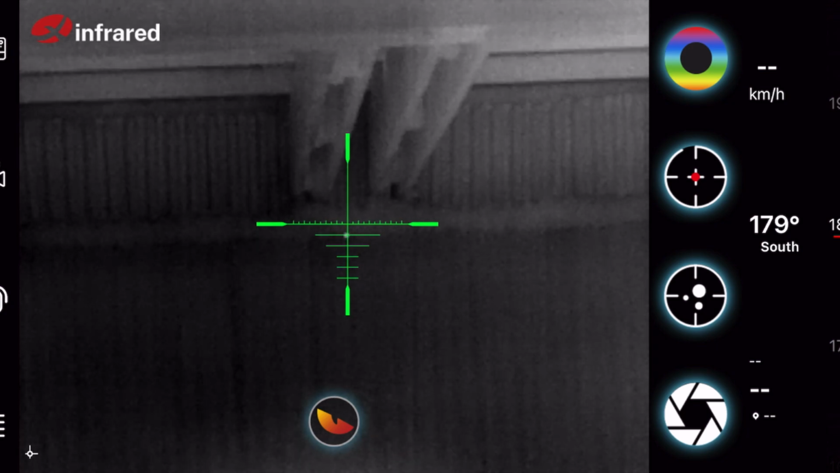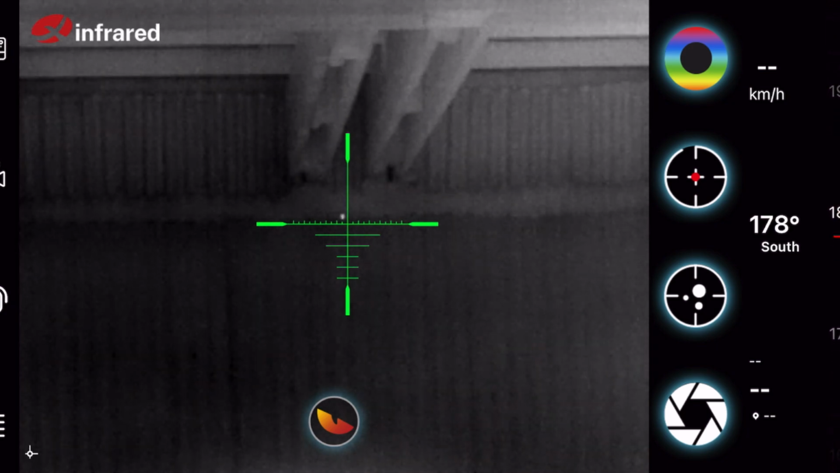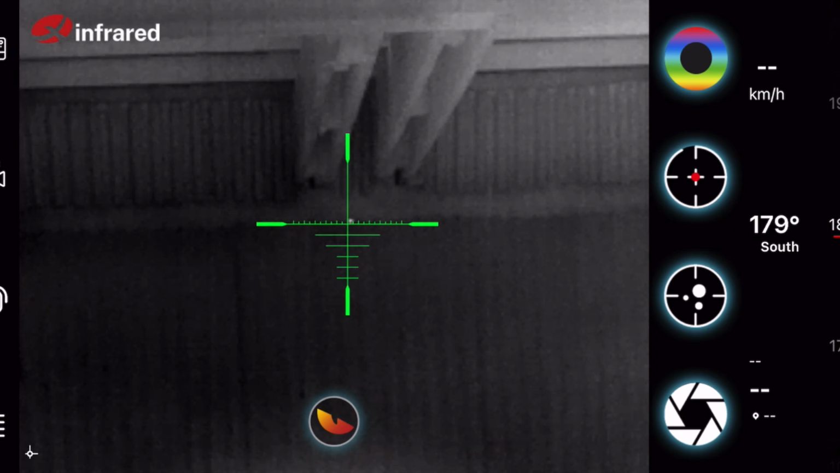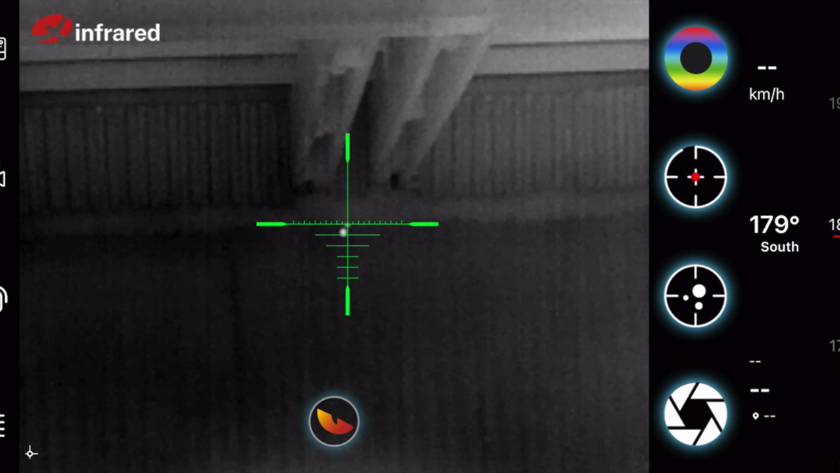You ever wonder what birds do before takeoff? This guy doesn't like that we're shooting. There it goes. We talk about this as pest control operators. Birds defecate before they take off. There's your proof.